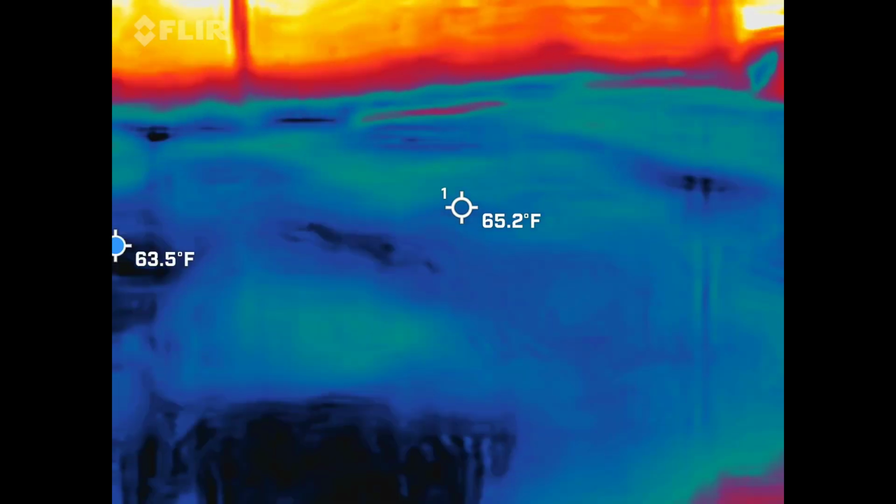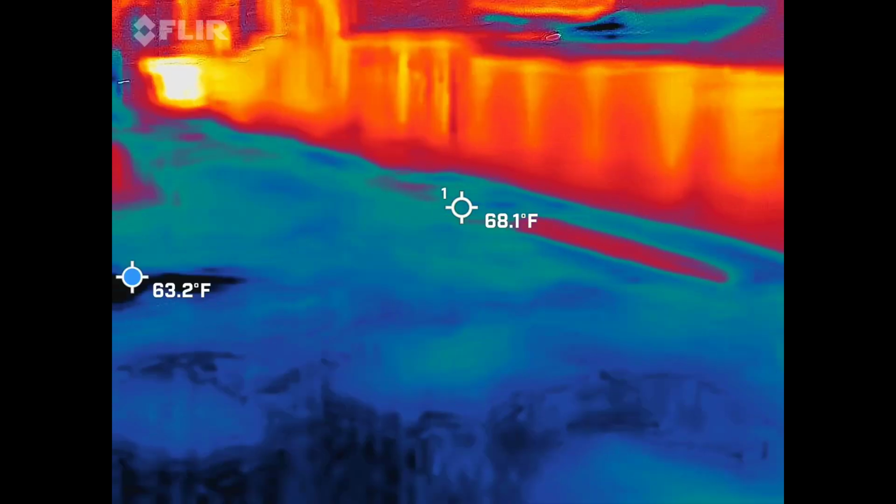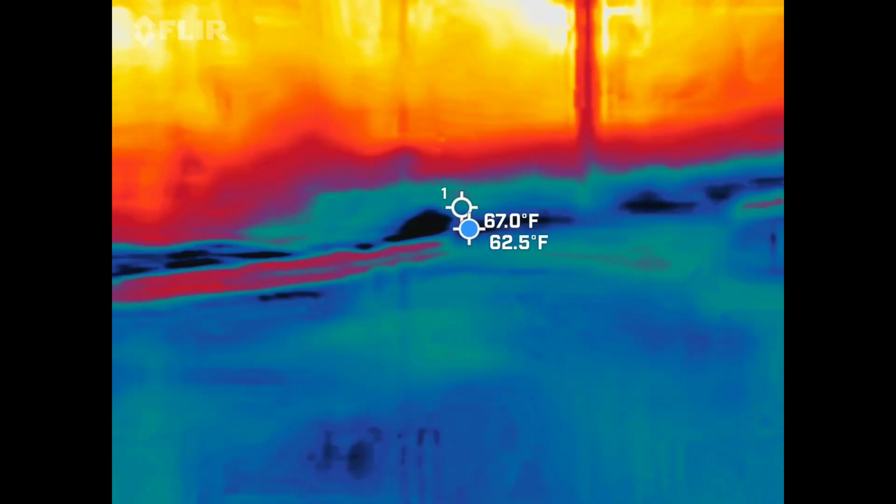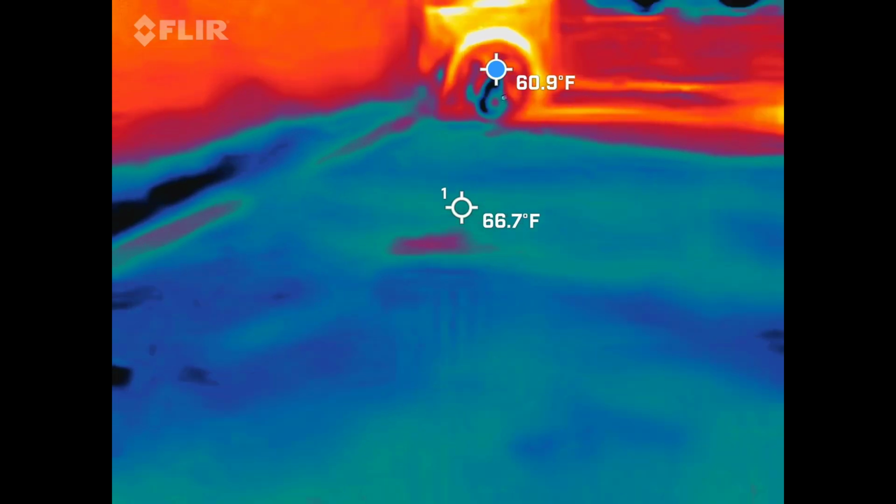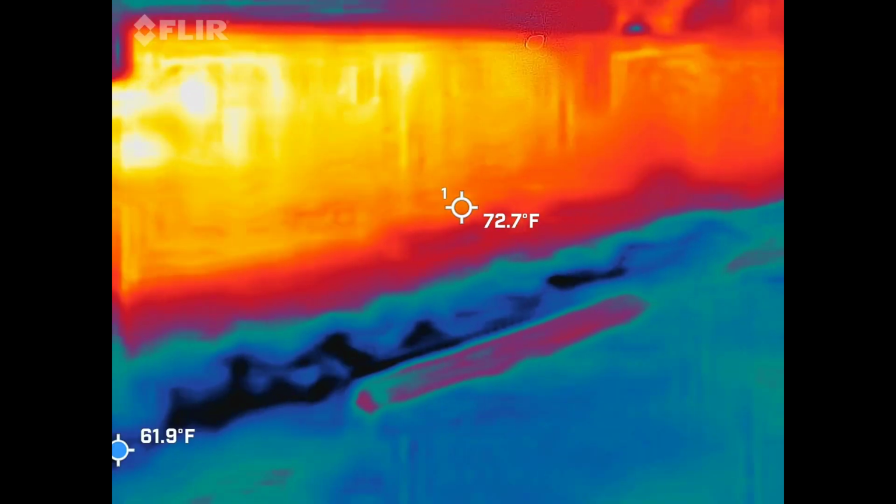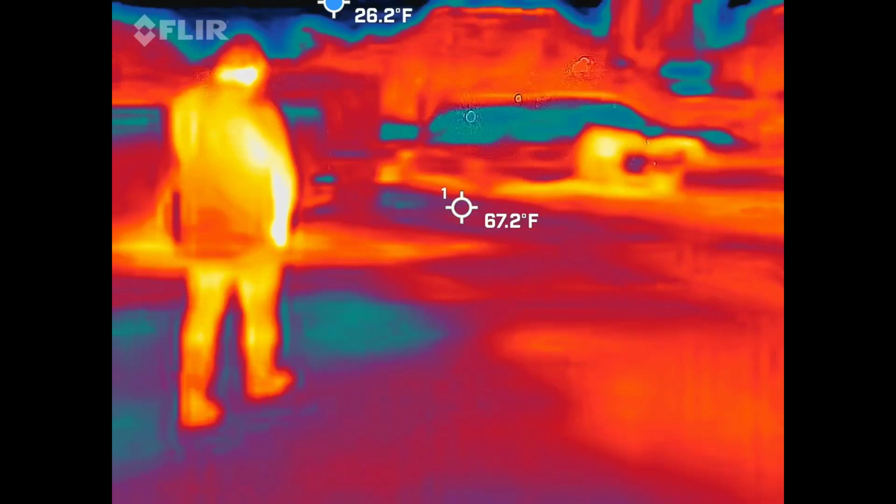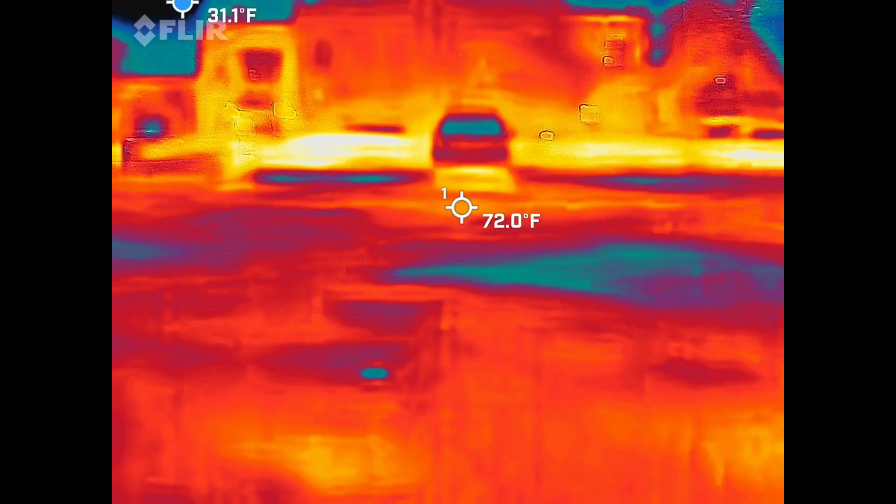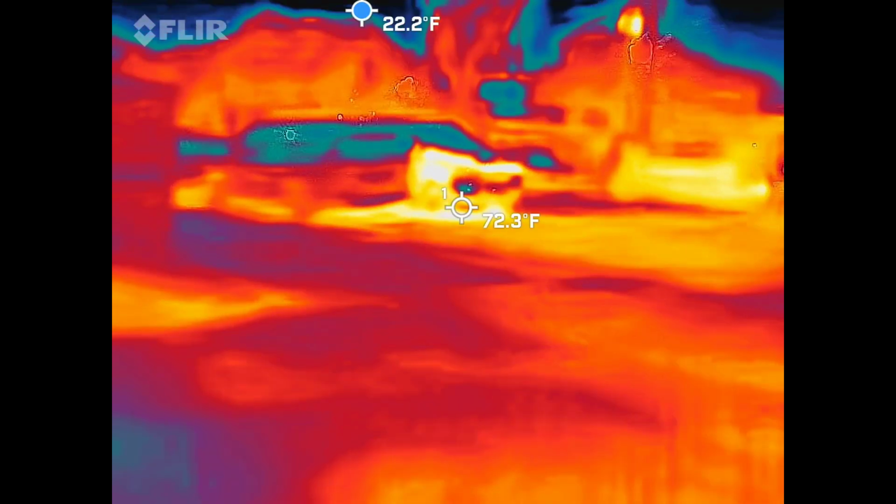Is there a house here? Was there a tragedy that happened here?